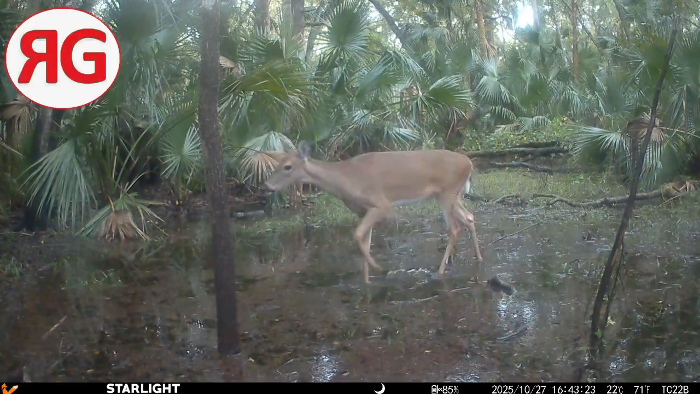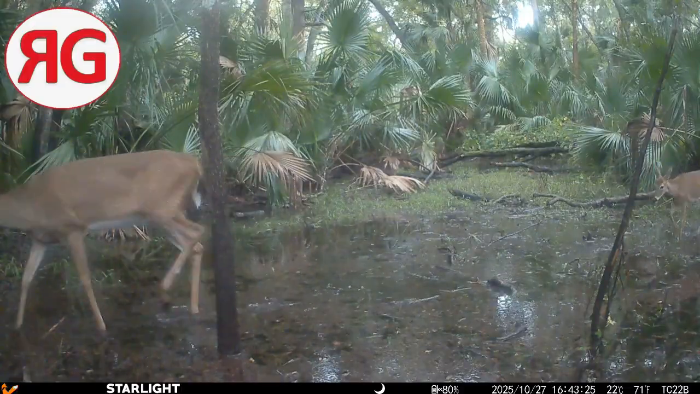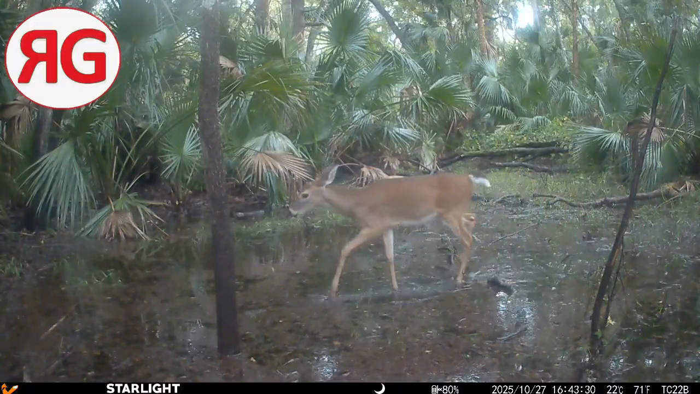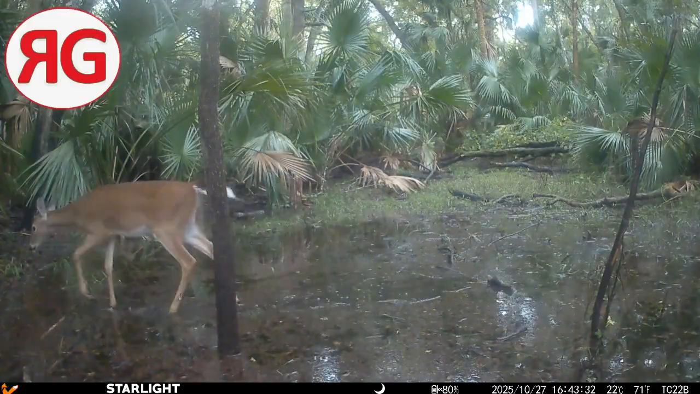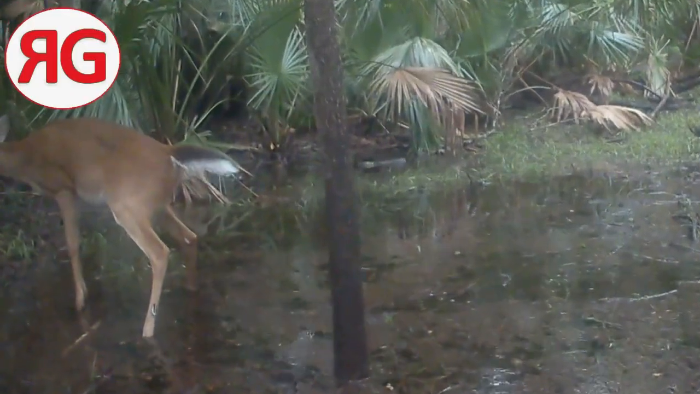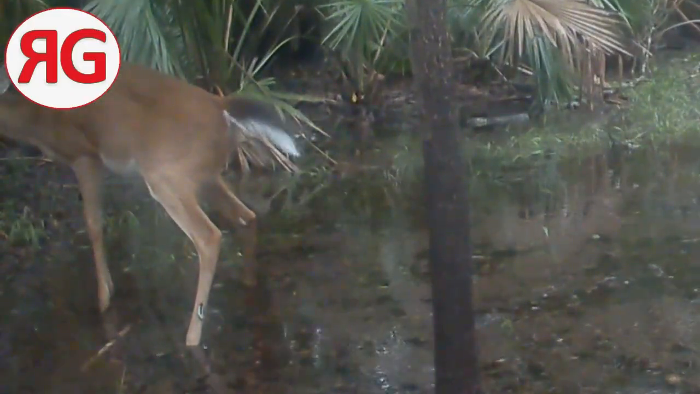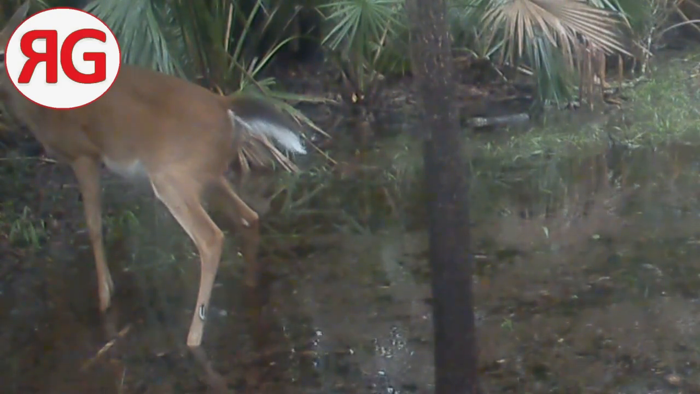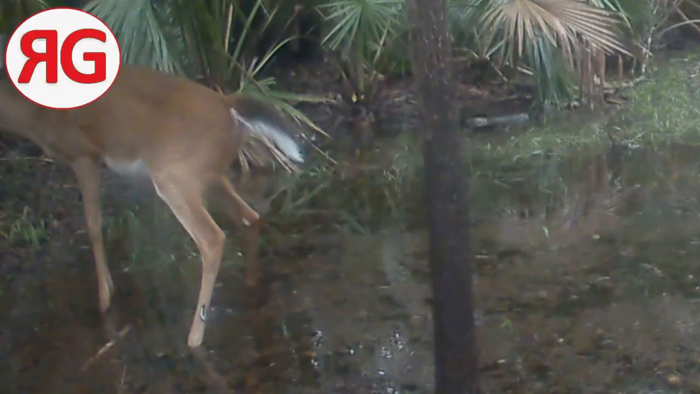Another deer wandering by, with a fawn in tow. Now here's something interesting. I'm not sure about this. This may be a wildlife thing. Why did this fawn have to pee in the water? I'm sure it's a survival tactic, but I'm just not aware of it.